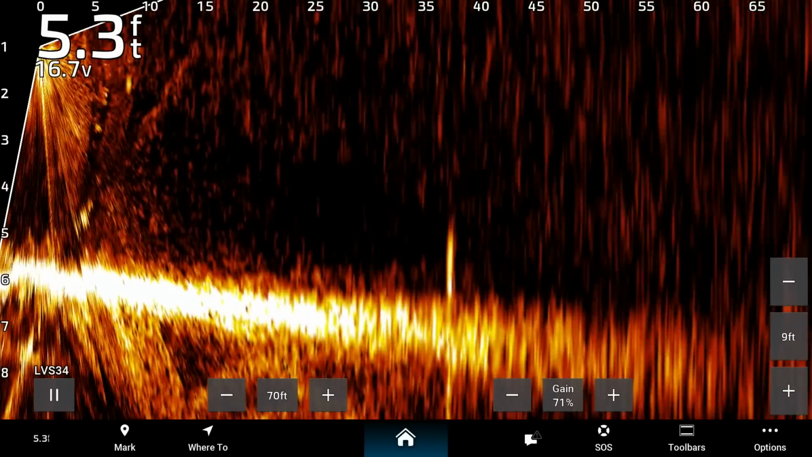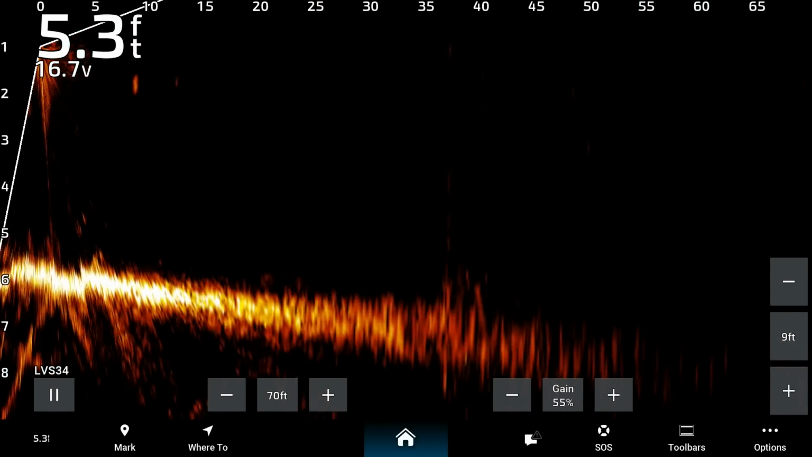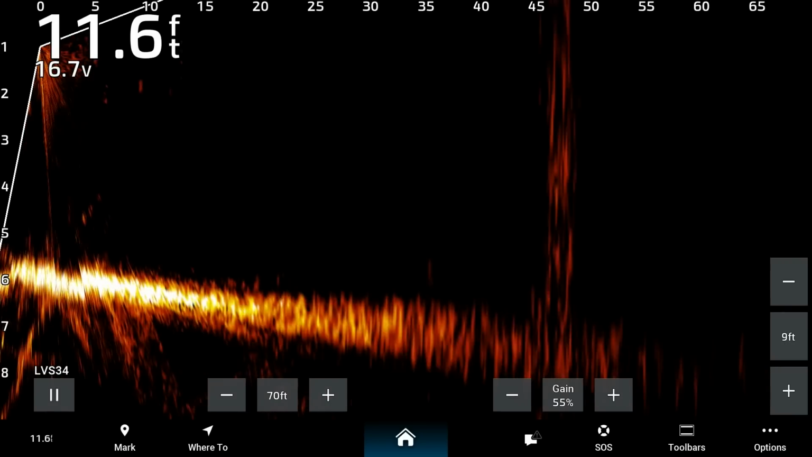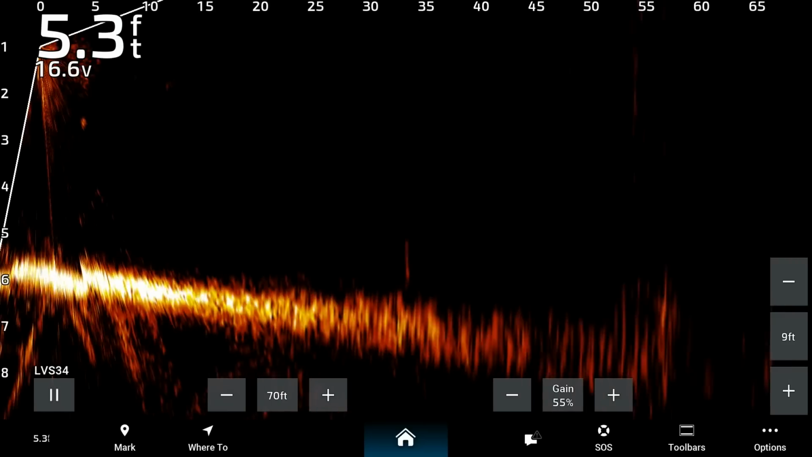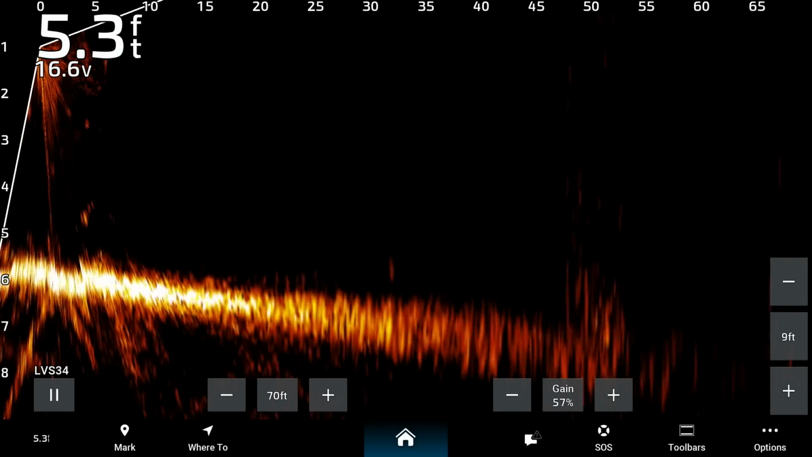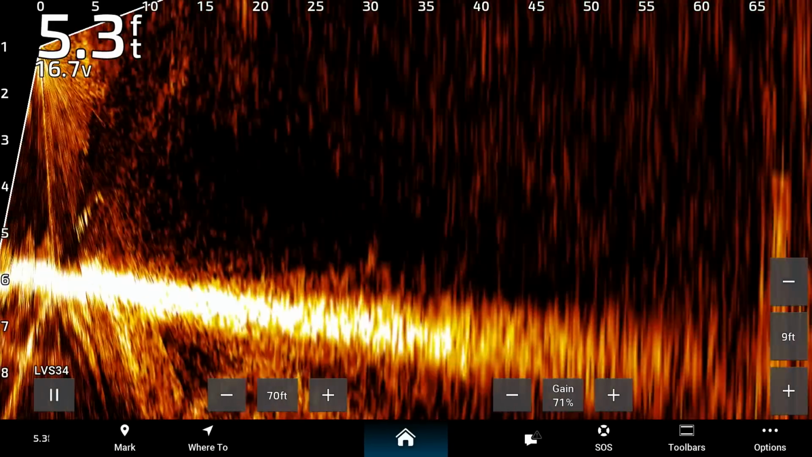If I adjust that gain down, you'll notice that target still is shown, but it's a little less bright than it was. So I like to run that gain just a little bit higher, especially on these sand or muddy bottoms where you're not going to get any interference bouncing back to that transducer from a hard surface. So I'll run that gain up. Today I've been running it at 71%, and that's been good enough. You can see there's a target right there at like 25 feet. It's swimming right towards the boat.